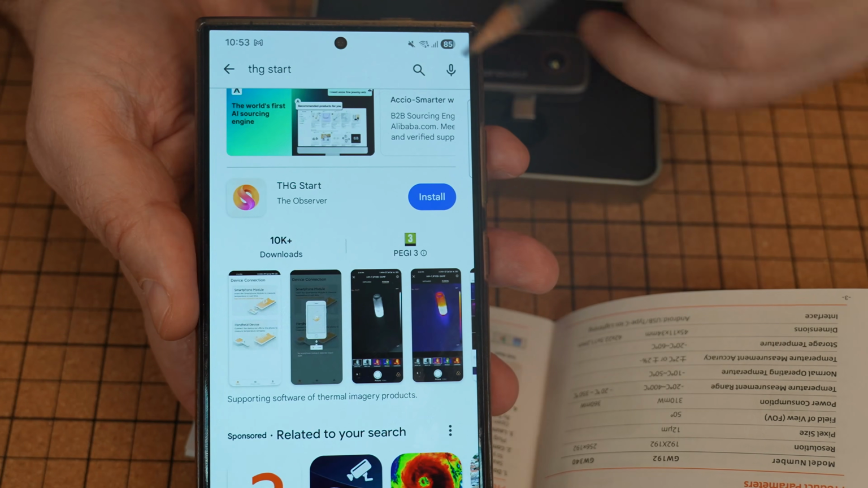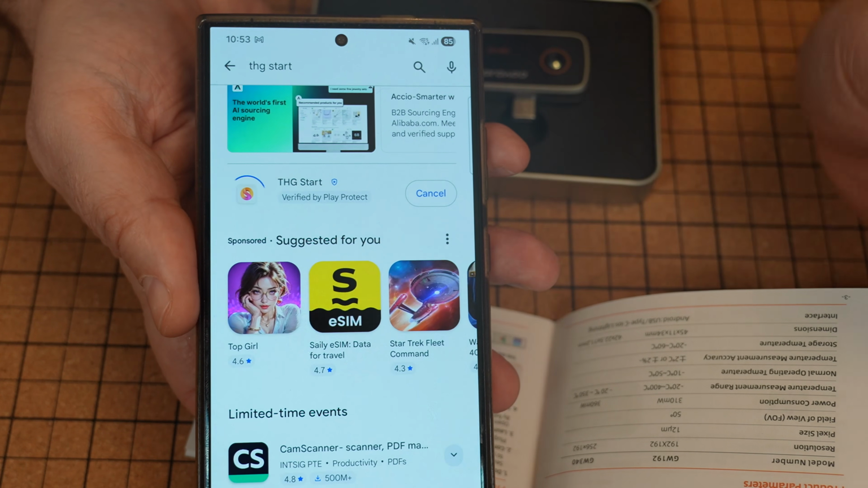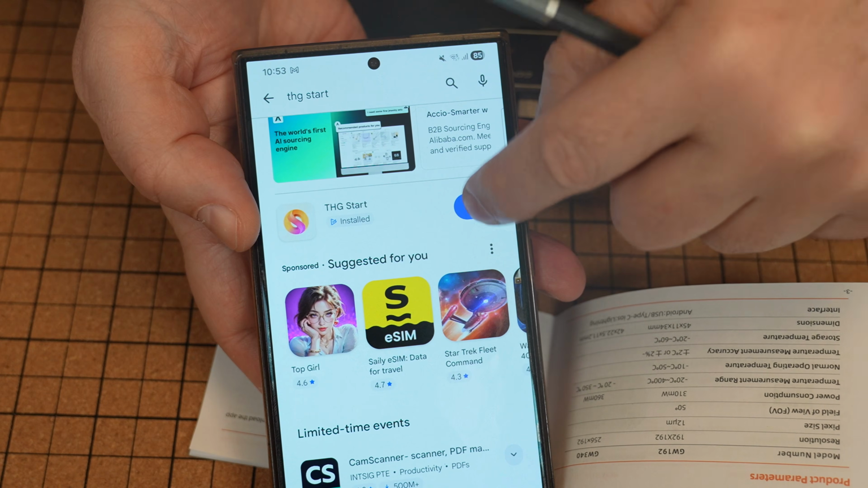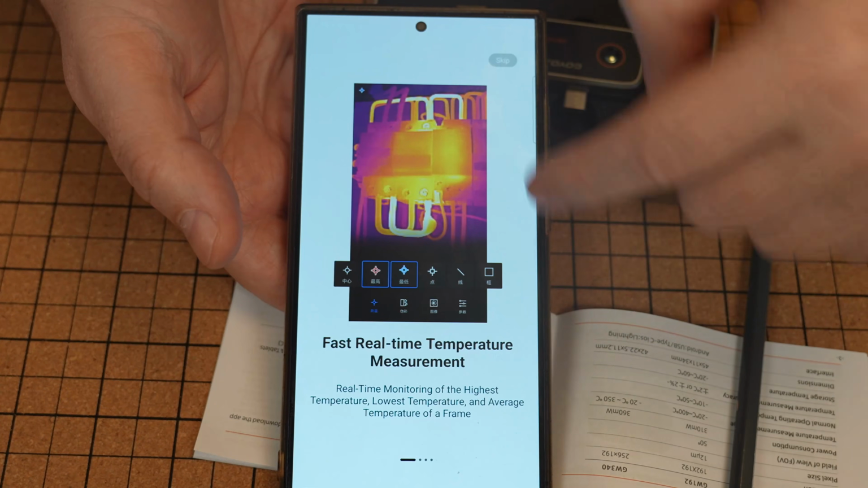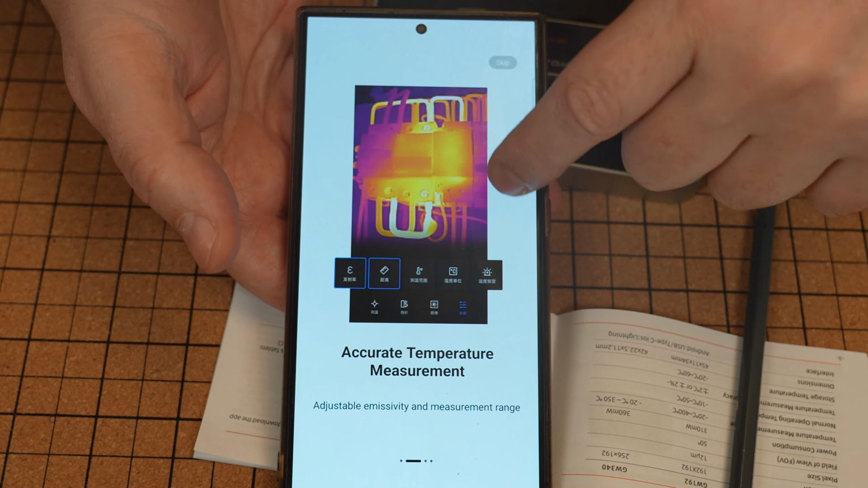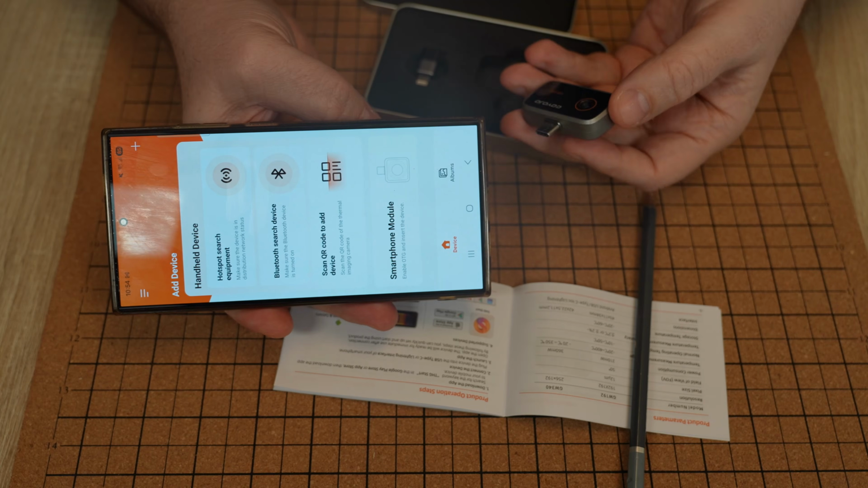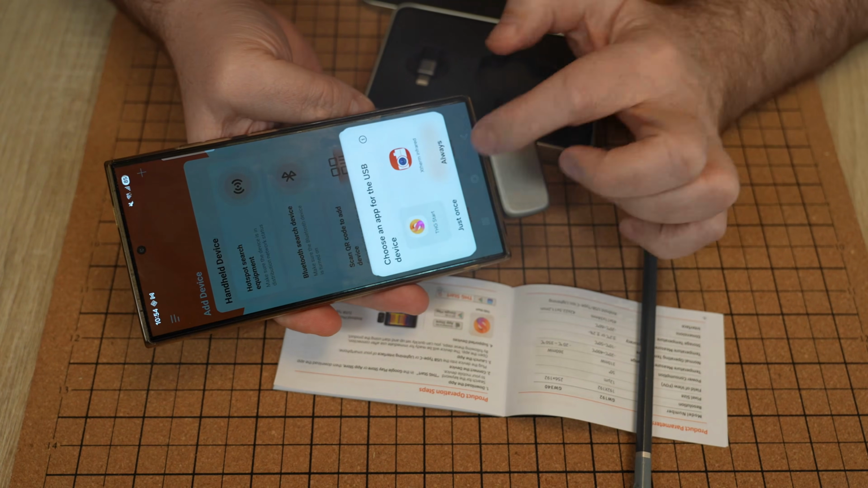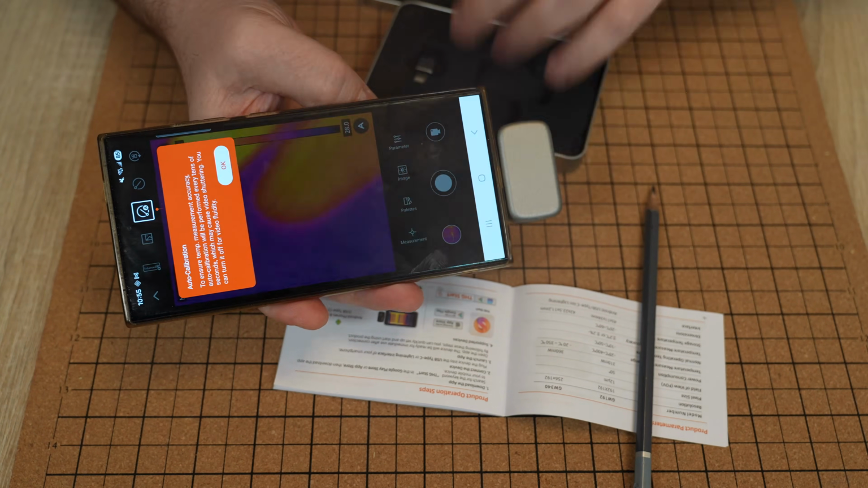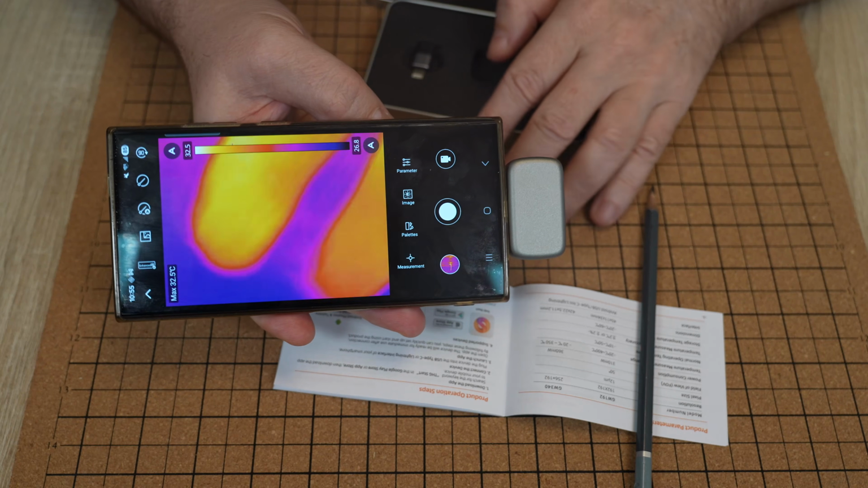I'm starting with the installation of the application THG Start. Open. We have some instructions. Let's see if it is really plug and play. Already works. Okay, really plug and play.